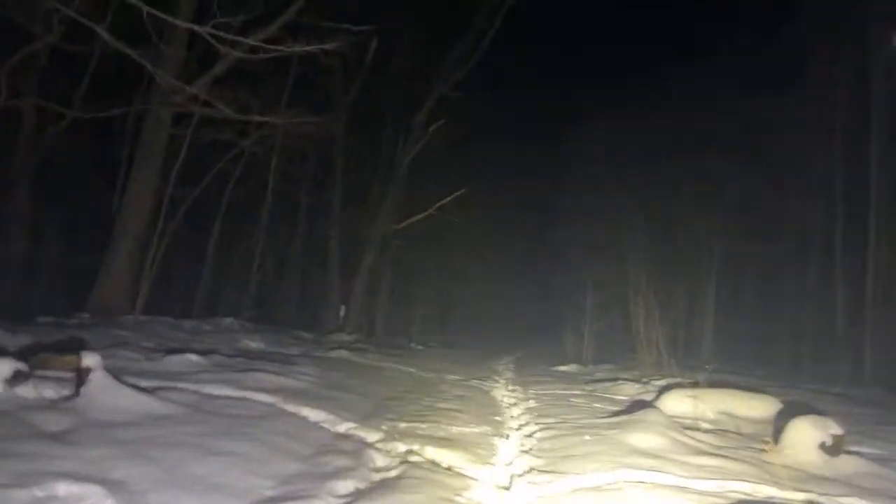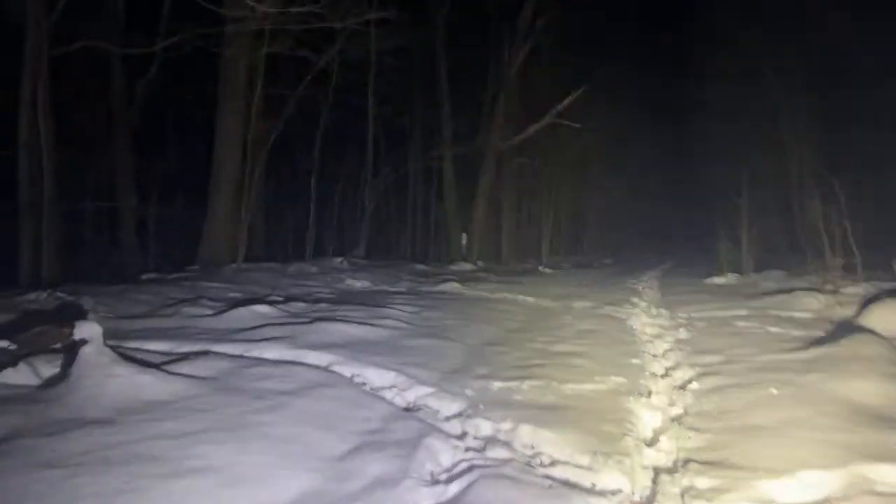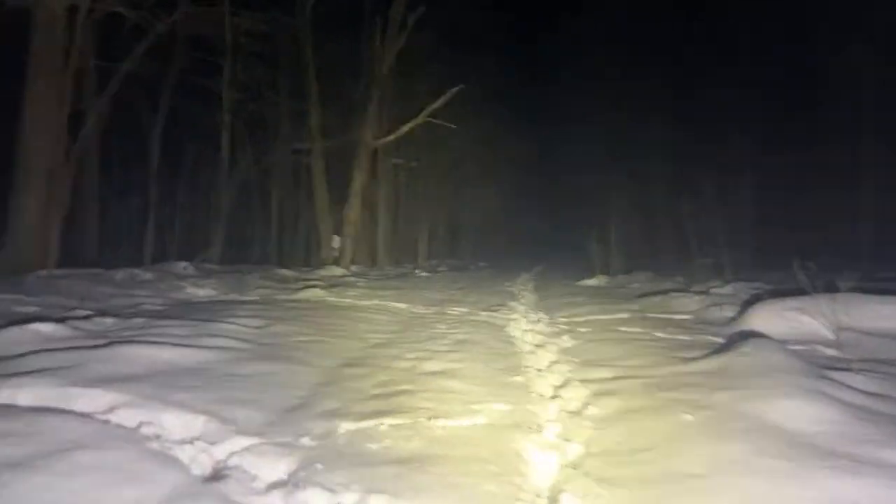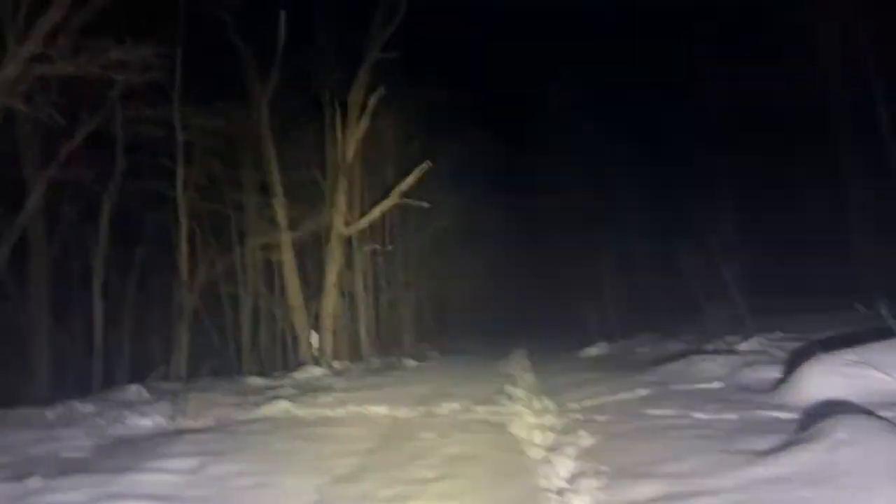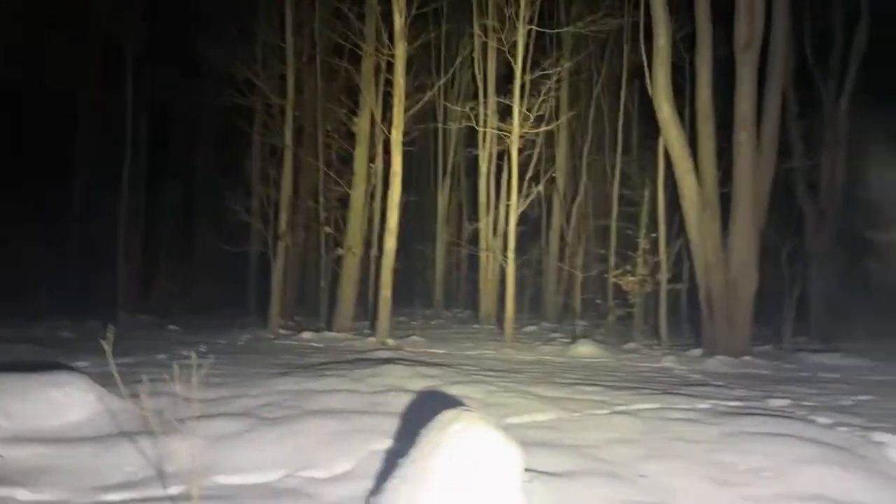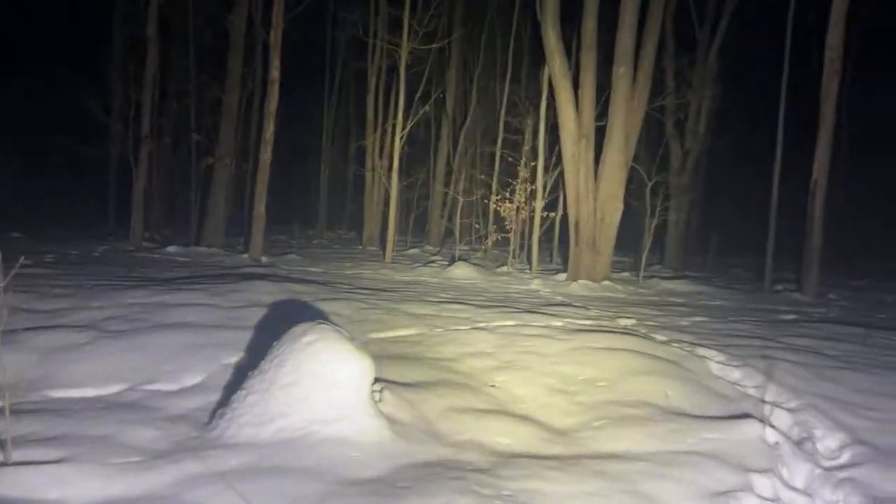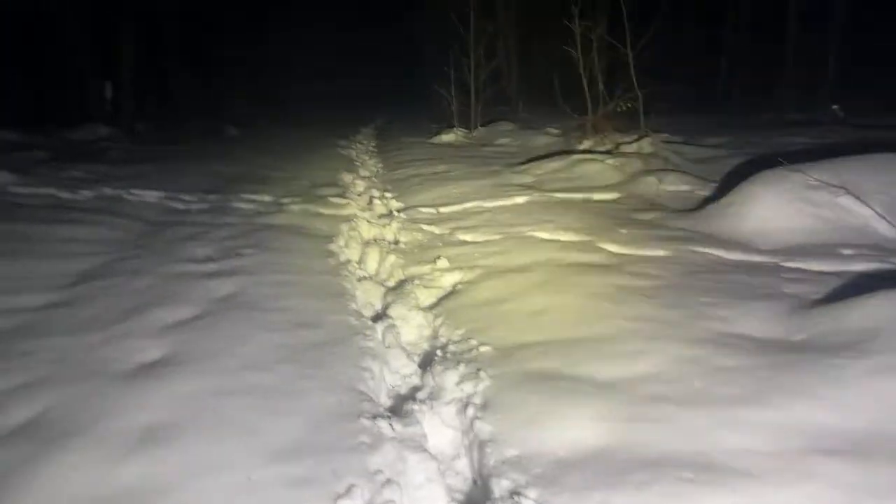Sorry guys, I'm holding the camera down a little bit because what you're not seeing is I gotta keep looking to find my next step. So eventually I will be able to get it to where I'll be able to walk in further on these woods.